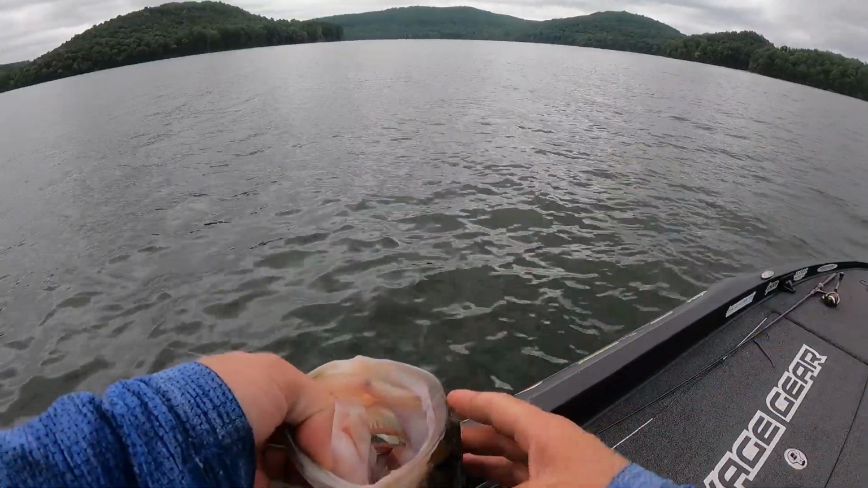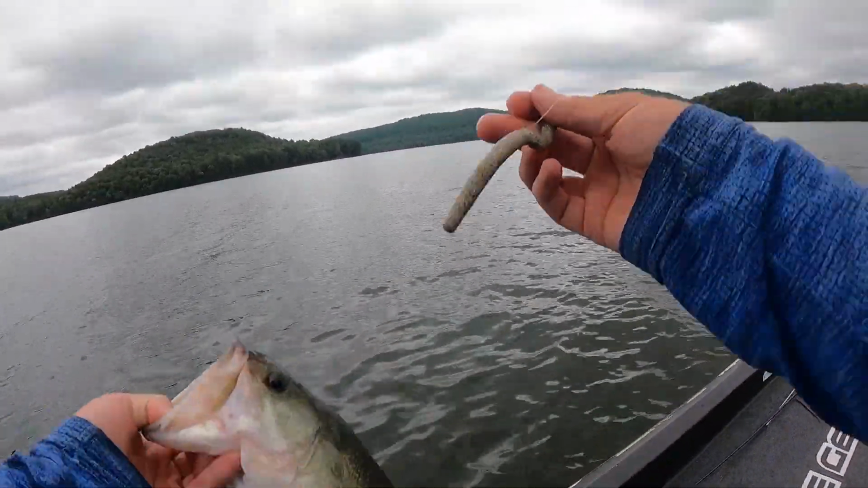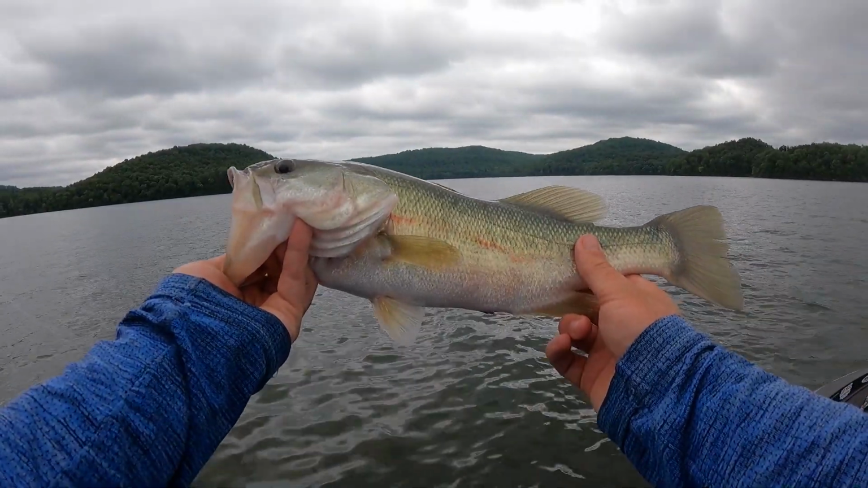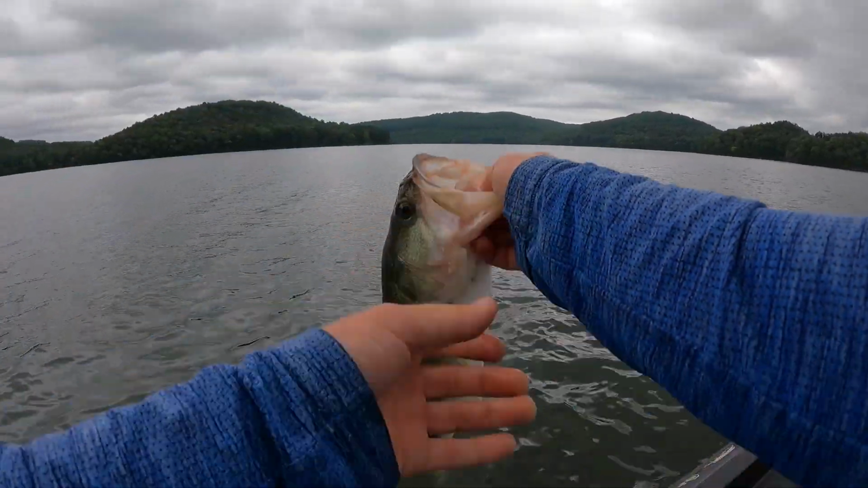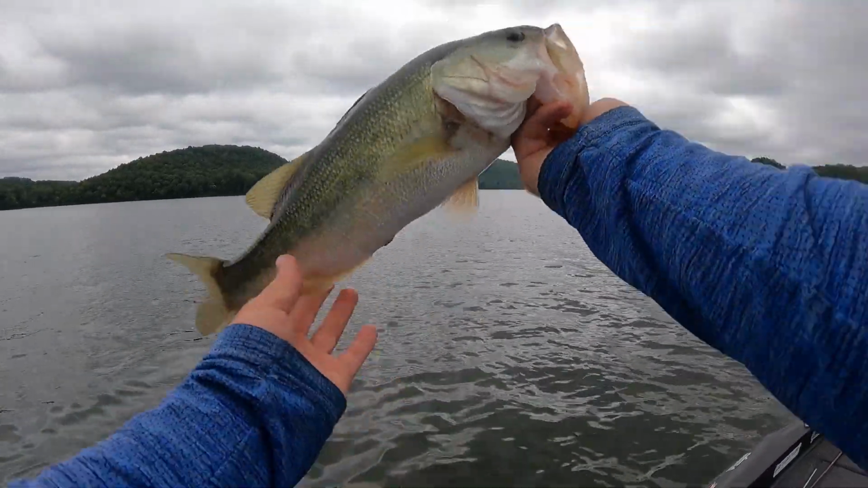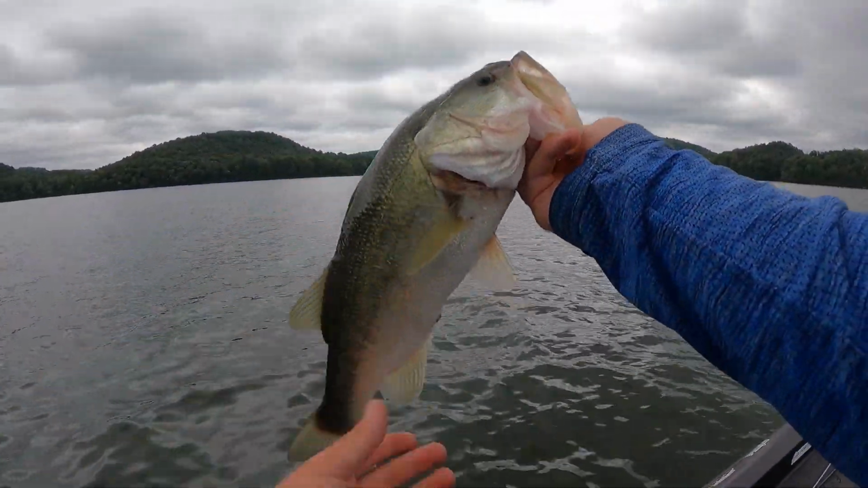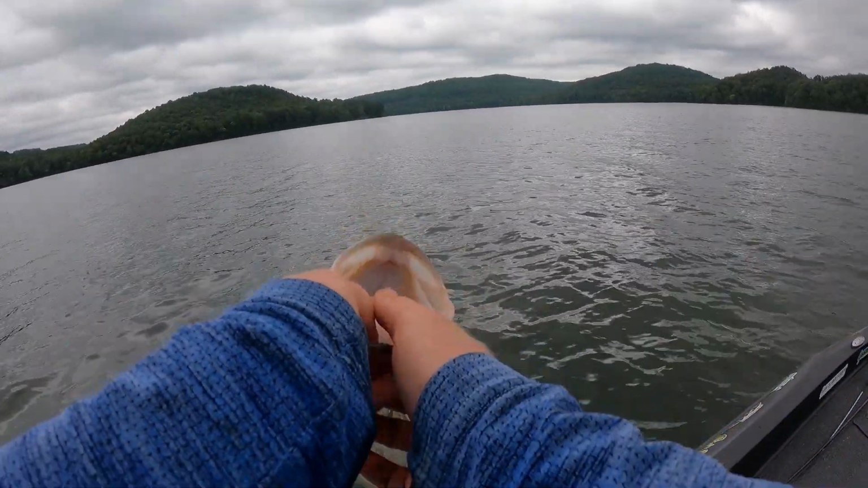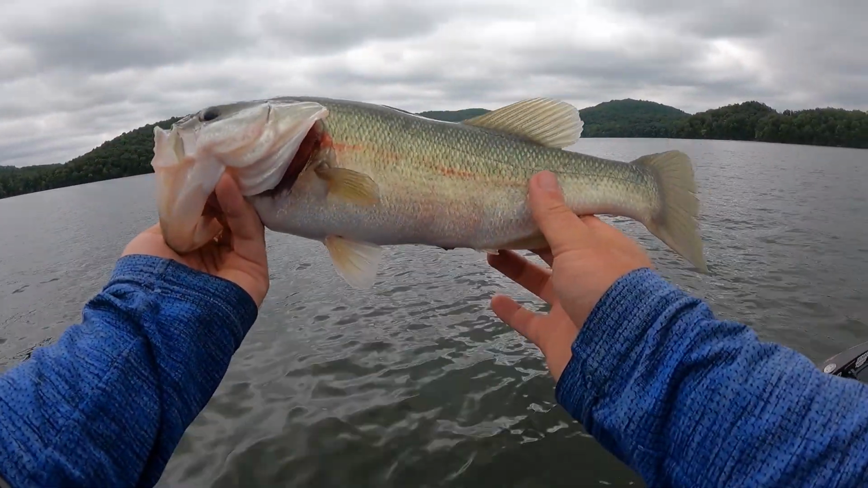Oh, cool. We got it out. Same deal though, guys. Ned rig. Gonna get him back. That's a solid one. Probably 2 1/4. Close to 2 1/2. Should be like a 2 3/4. He's just kind of thin. But nice one. Kind of weird. He's got his eyes shrunk back in his head. Not a real healthy fish, but you know, same deal, guys. We know exactly where those fish are. We dropped a waypoint on them.